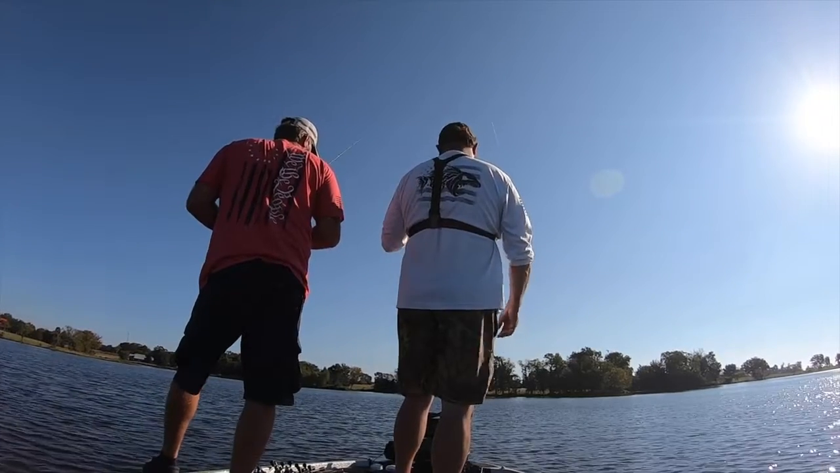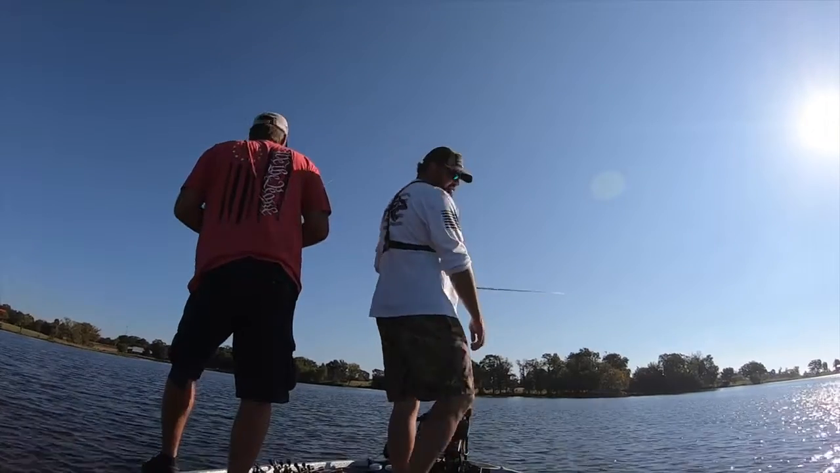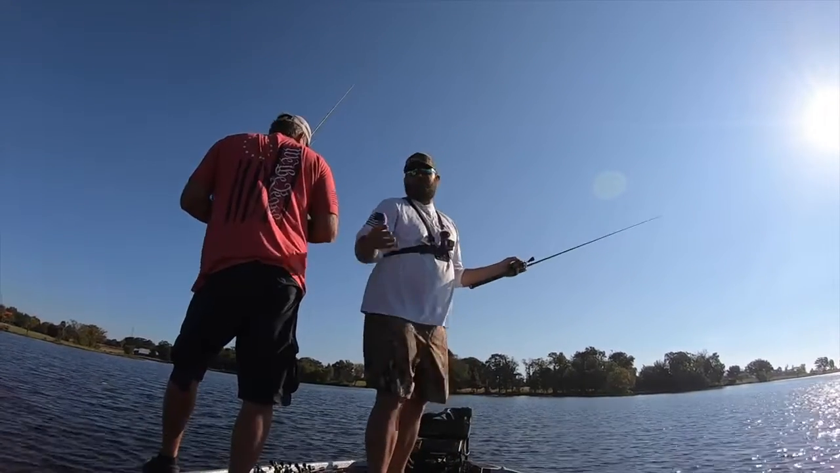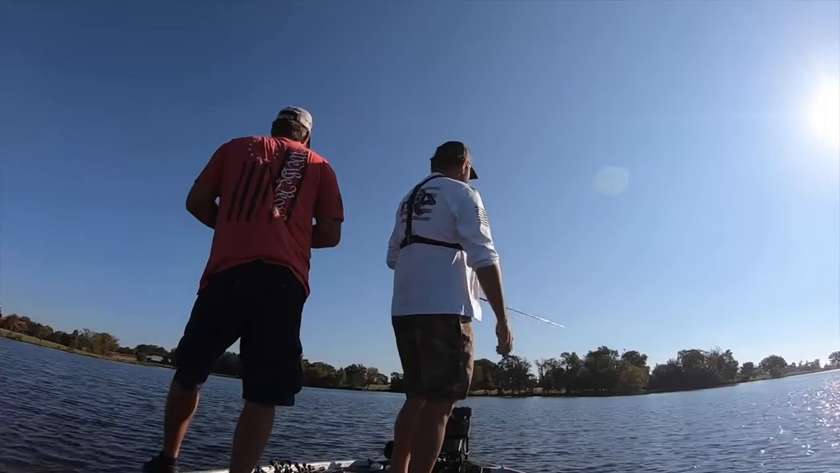It's out in front of the boat, about 40, 45, 50 feet. We got a brush pile with quite a few fish sitting around it, so hopefully we can catch. They're not biting good. I'm gonna tell you what's going on: the lake's turning over, John. I mean, there's no doubt we got dirty water, we got debris.